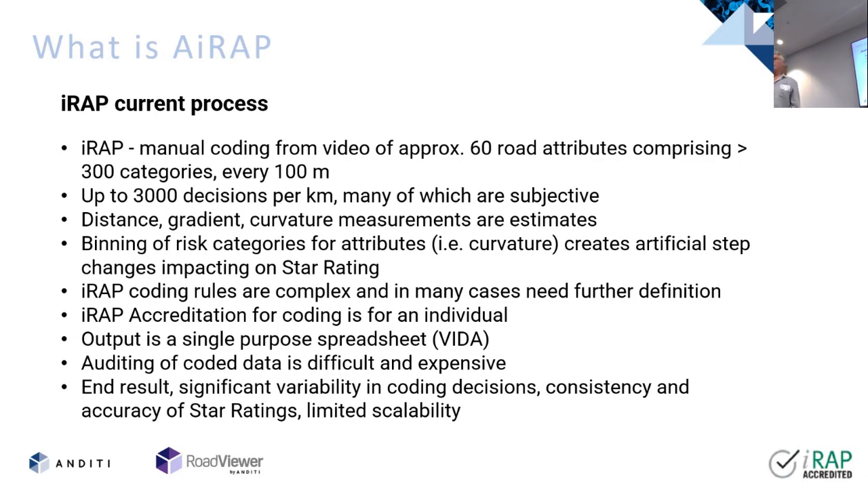The output's a single spreadsheet. You've got a lot of information going into that, a lot of work, but you don't get all that. You just get some values. It's useful, but there's a lot more that's not being used in that space. Auditing of it, when it's done effectively, to do that properly, the person's really got to go back and redo the whole bit or 10% of it themselves. That's a challenge in its own right.